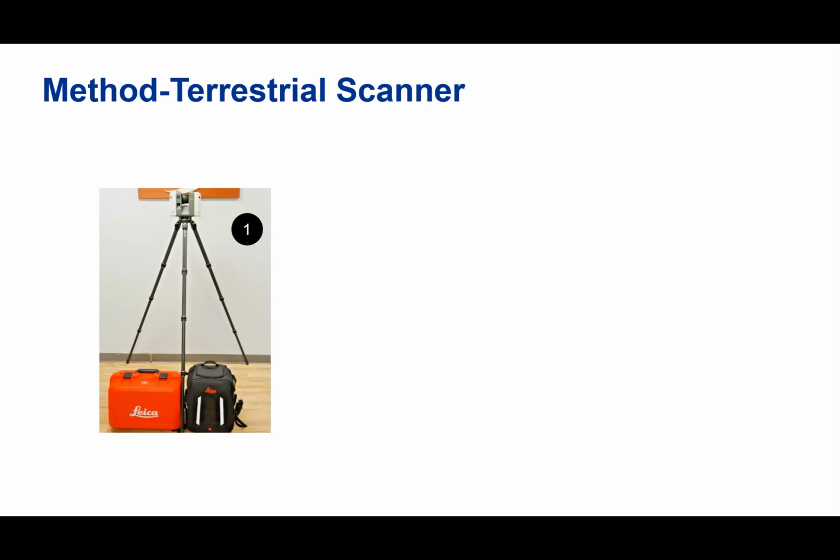And here we have a picture of the Leica RTC. Fits in that little black backpack. It comes with a red case, but I prefer that backpack. It isn't as light as the BLK 360. That only weighs 2.2 pounds. The RTC, I think, comes in at 12 pounds, but still very manageable. Throw it on your back, take it to a job site. That backpack actually fits in a commuter jet overhead compartment.